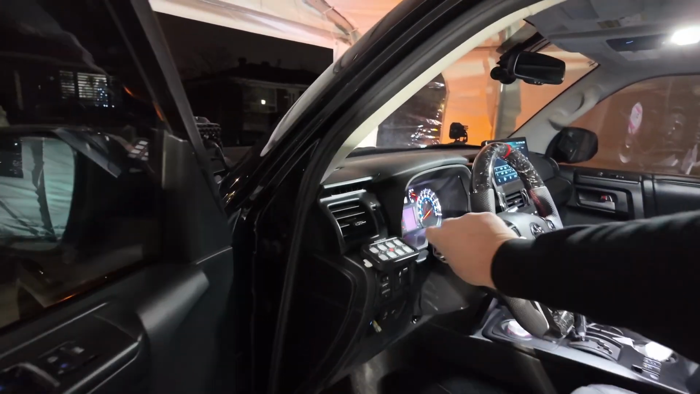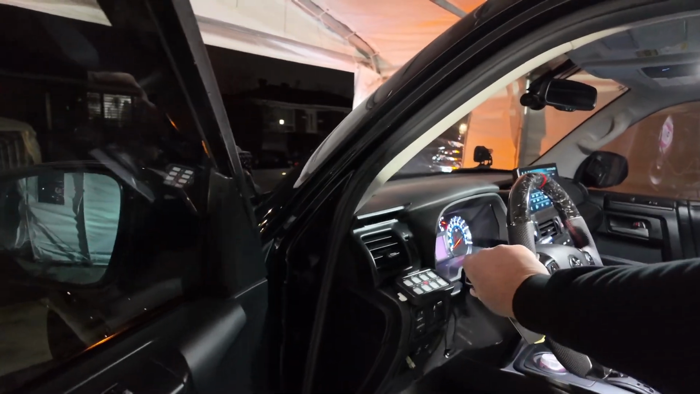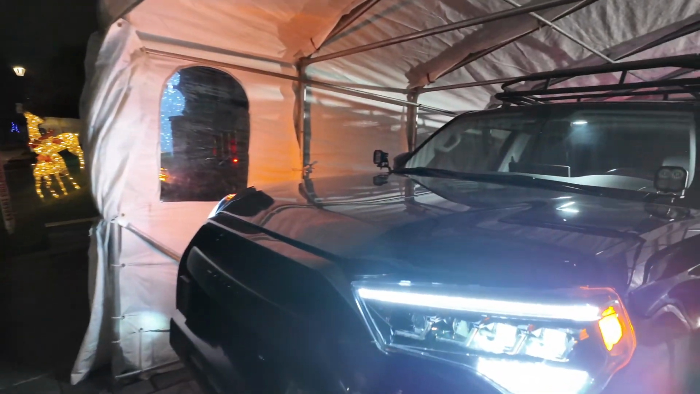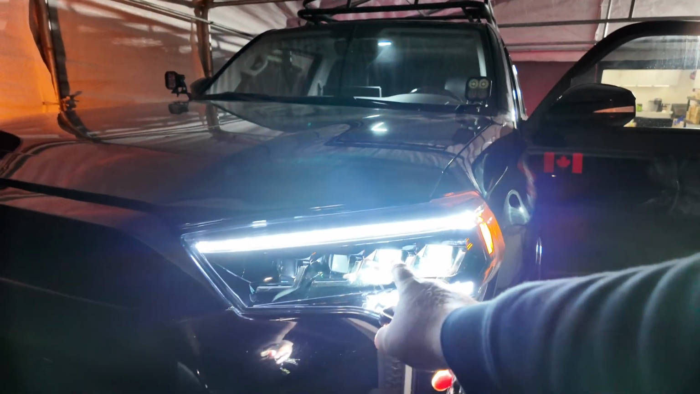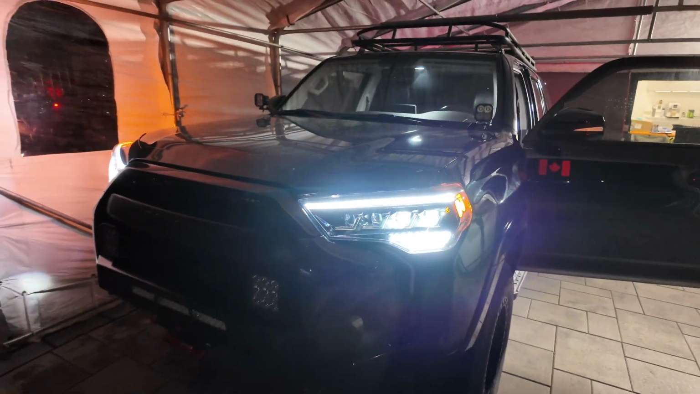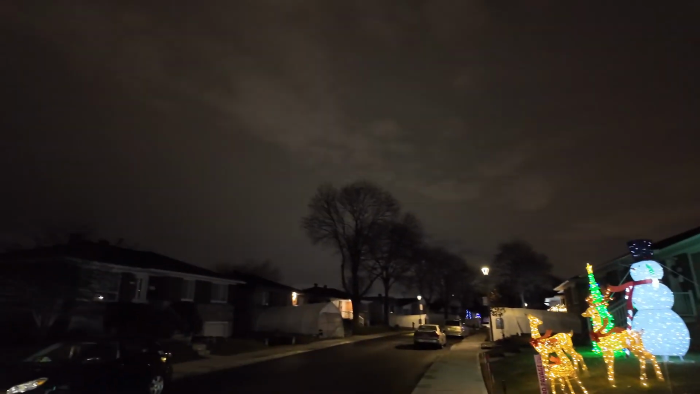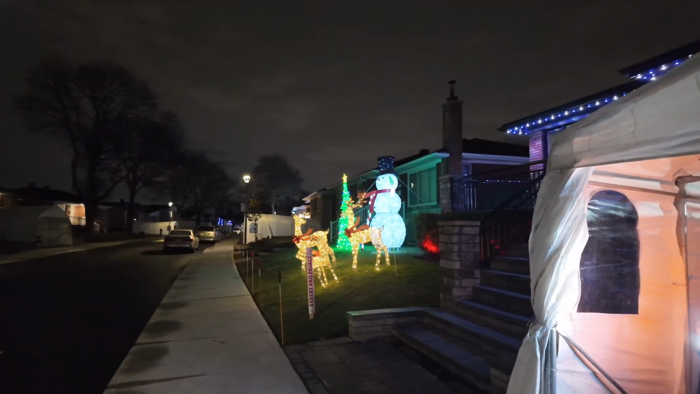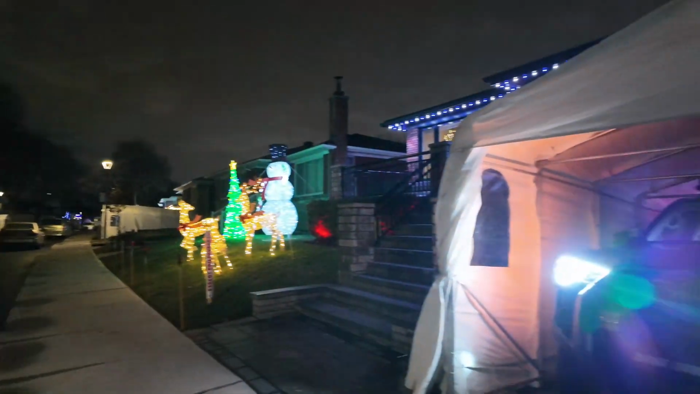Turn on the lights. Now we have full lights with these two actually. Then high beams are those. So basically it's dark outside. That's my Christmas decoration. As you see, we're gonna go for a drive.